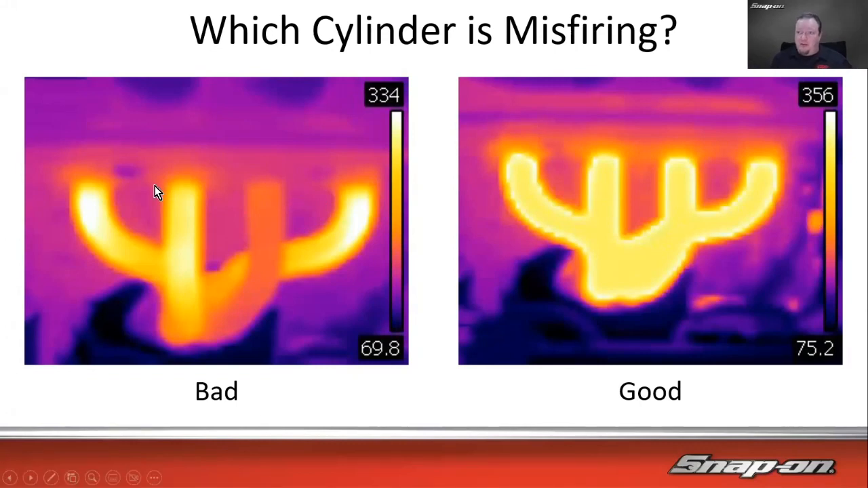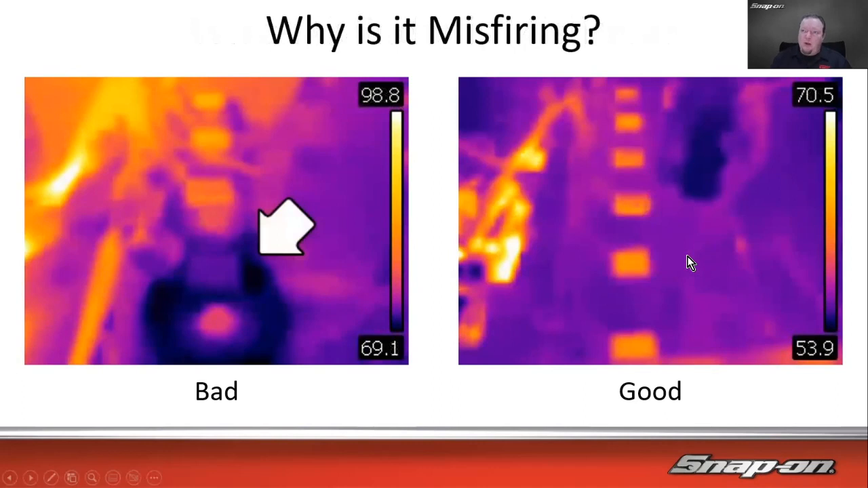Maybe it's firing a little, but it's not firing as much as the other ones, 300 something degrees. This is probably down to the 180, 200 degrees. So that's not working, and obviously that one is. They're all nice and hot. And then you might think, well, why is it misfiring? Well, if you look, there's inline here, and we have the coil, and this one coil. All these other coils are generating heat because when a coil generates electricity, ramps up that energy, it's obviously going to generate some heat. So the one that's not throwing heat, that's the one that's not working.